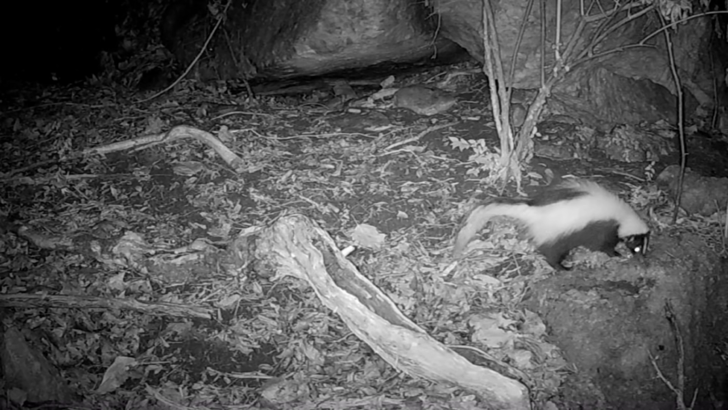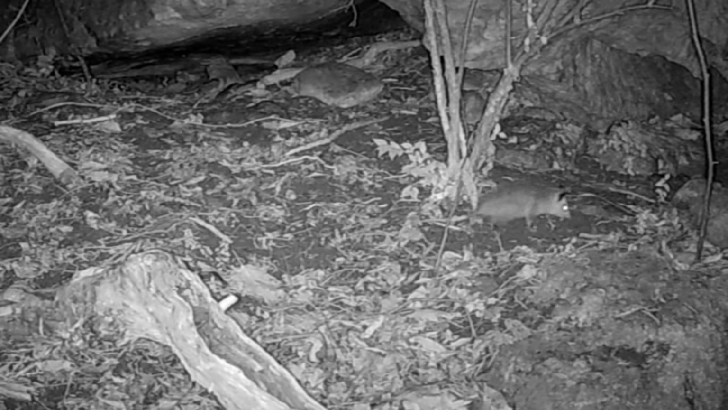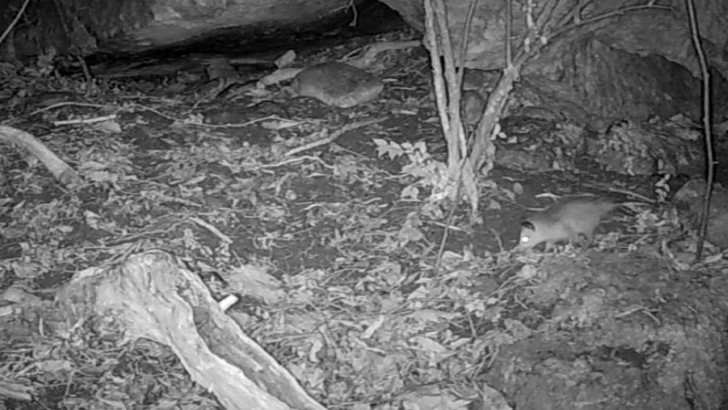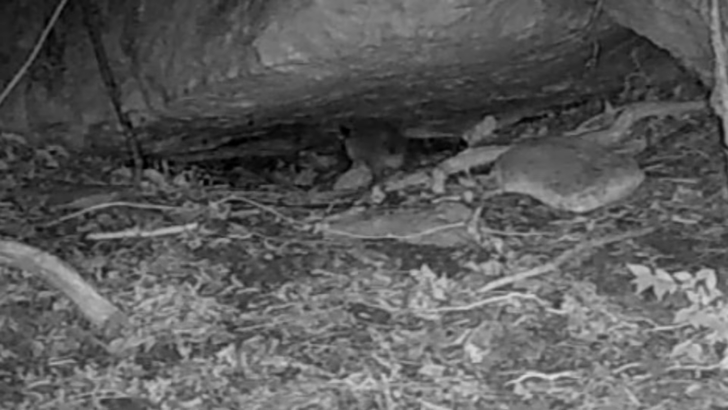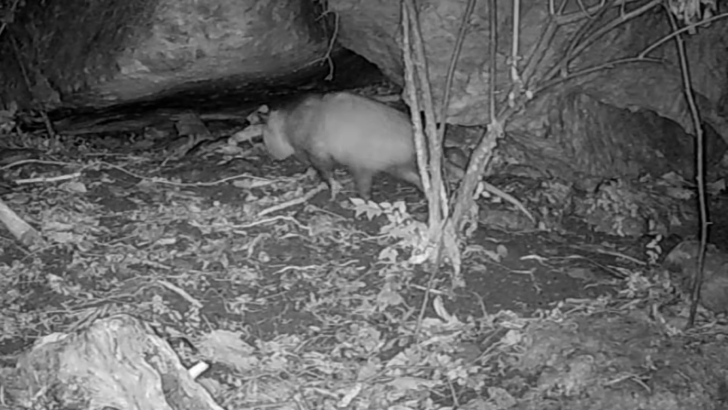And there's Stripe at the Rock Motel on a wet night. And there's a baby possum. The baby possums are running around everywhere. I hope a lot of them survive. These animals in the wild, they have hard and short lives. So please don't get attached to these little animals. Here he is going home under the Rock Motel.